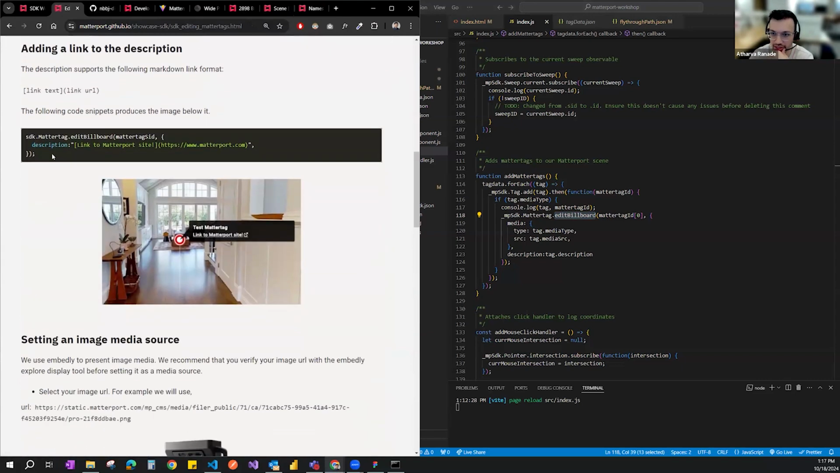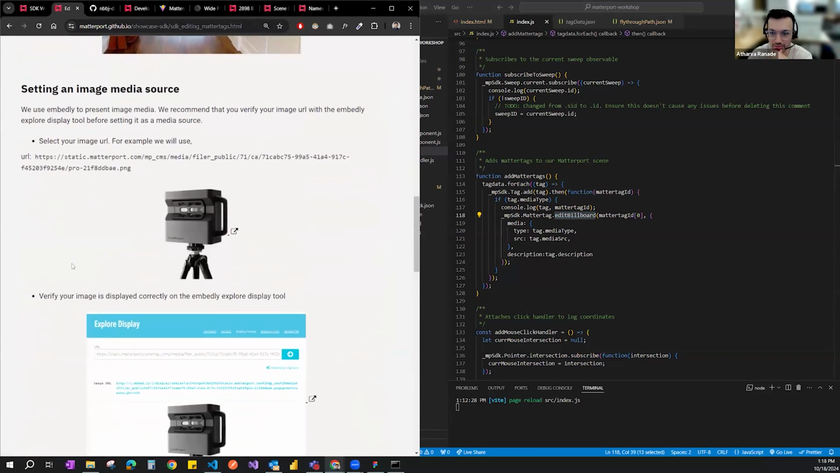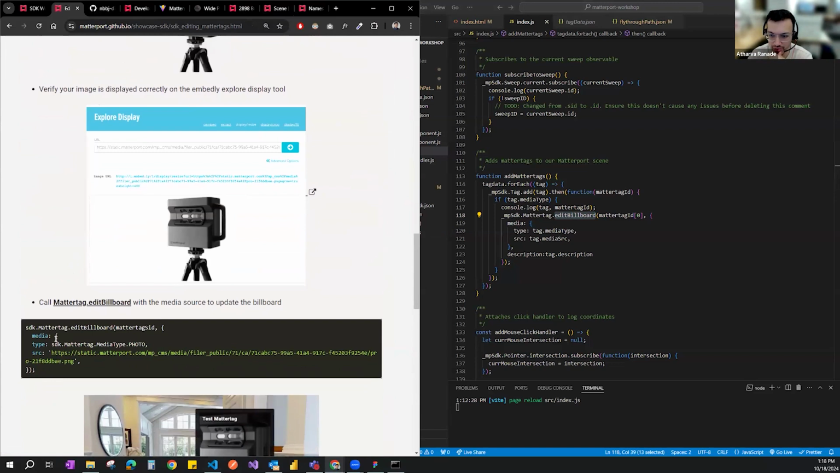If you go to edit tag, it tells you edit billboard, Matterport SID. So we need to provide the ID of the tag to know which tag to change, and then you change whatever you want to change within it. So there is no way to initialize that instance of the tag with the information that we want; we have to just create it first and then edit it.